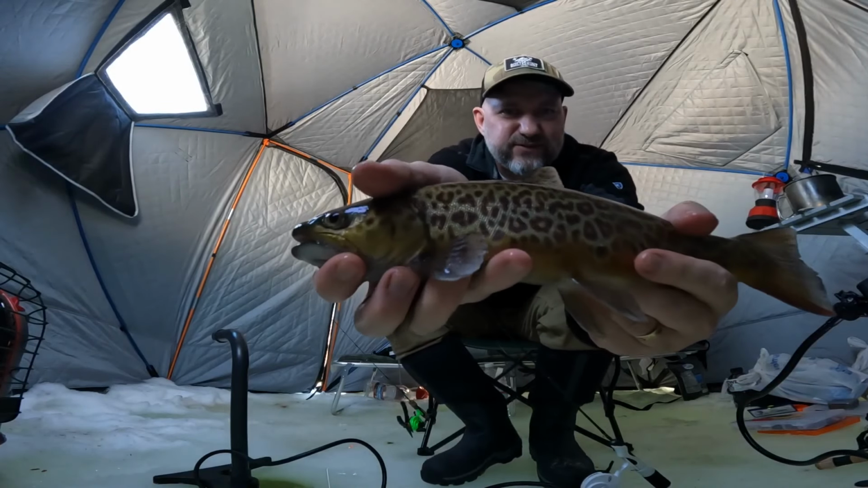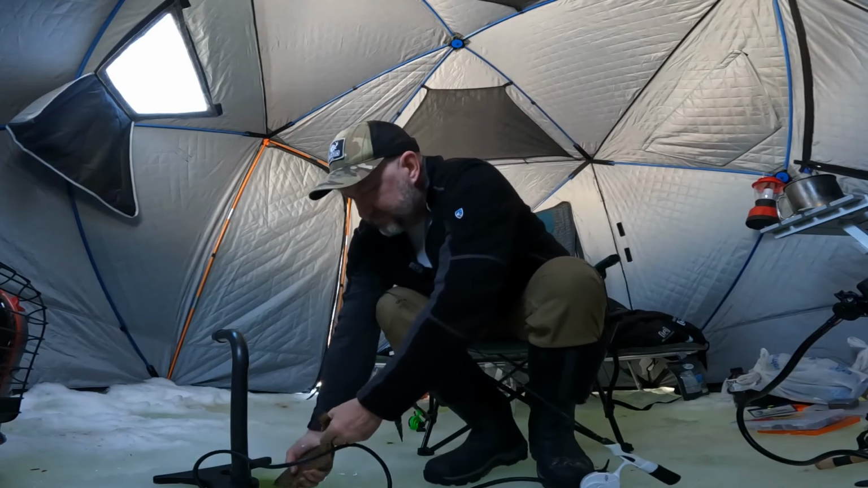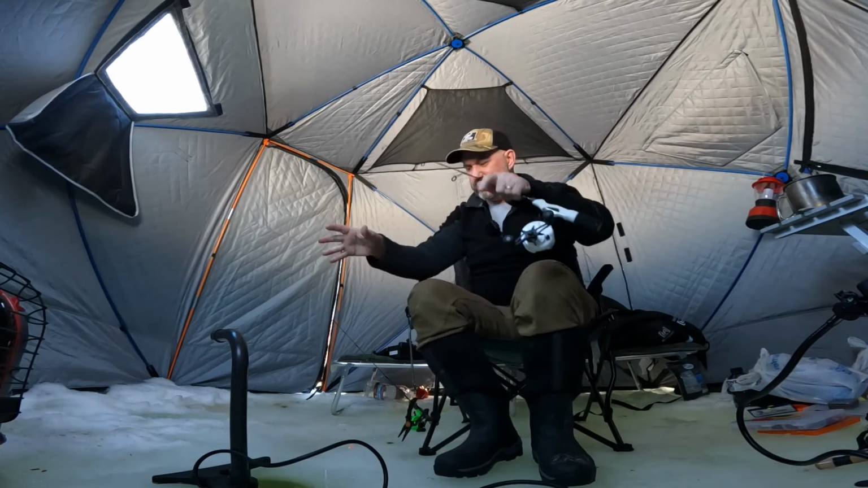Well, not the biggest fish in the world, but a beautiful fish. Back in the pond. Okay, I got more fish on the screen. We got to get serious here.